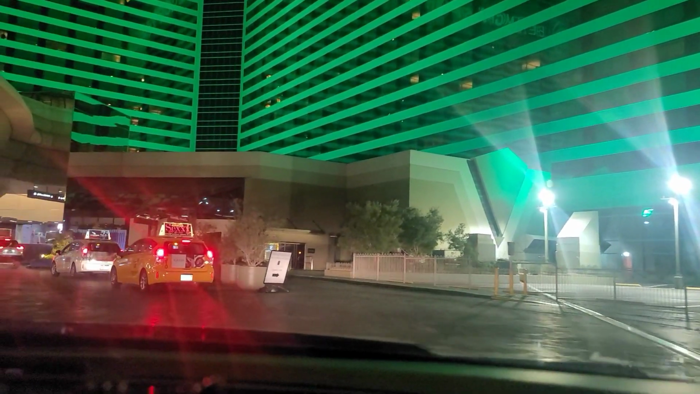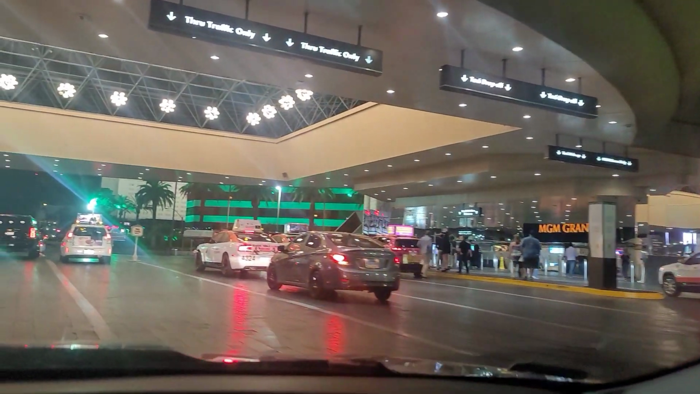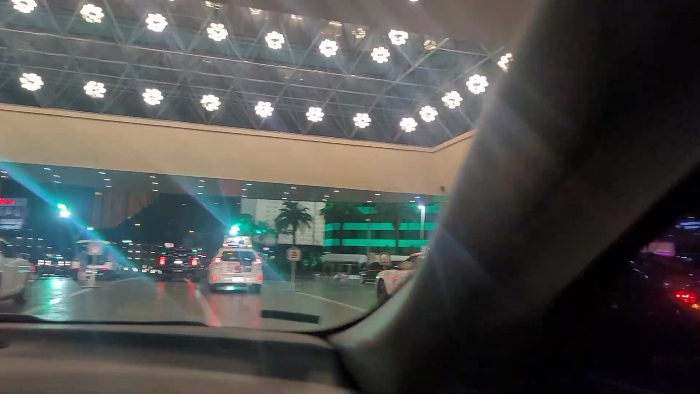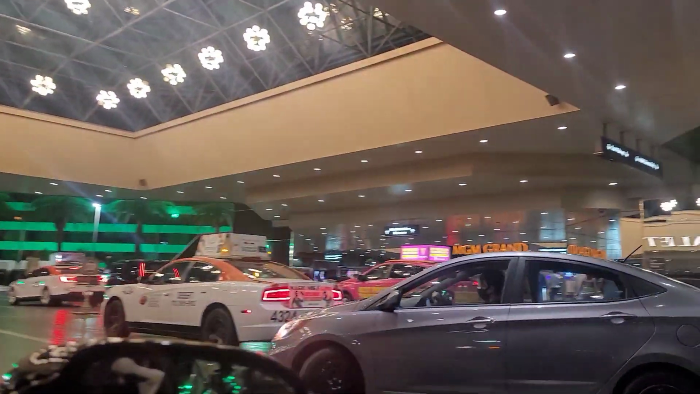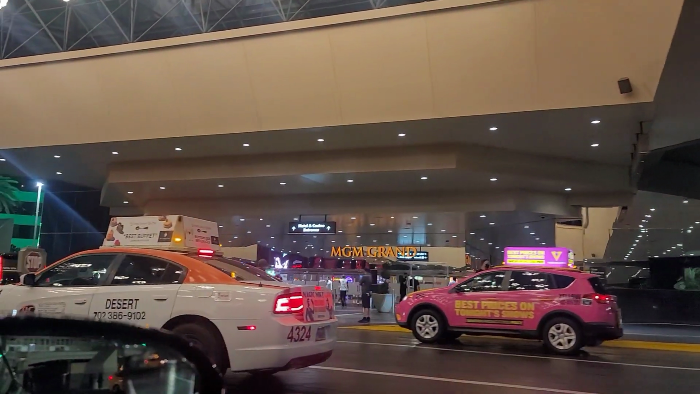And you always have people walking in between the cars here as well. And here's our area here. Let's just take a look. It's a little busy, like that car there that almost hit us.